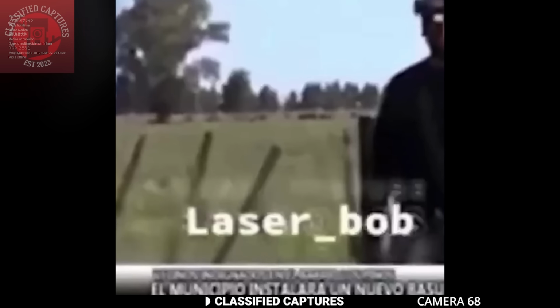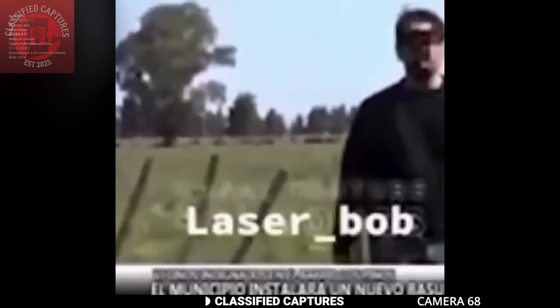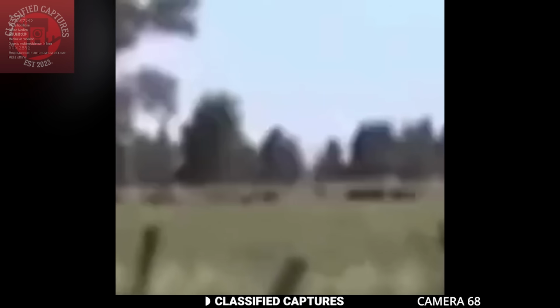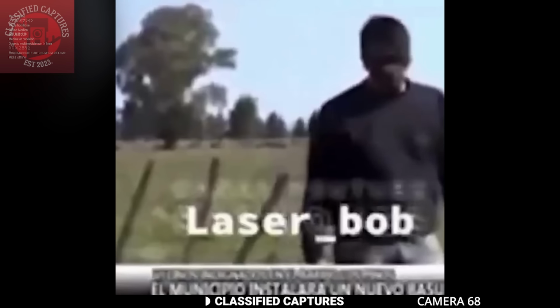When people saw this, they were stunned. Some insisted that the footage was edited, but others believed this could be actual evidence of an alien abduction on camera. So what do you think? Just another internet trick, or did the UFO take a cow on live TV?